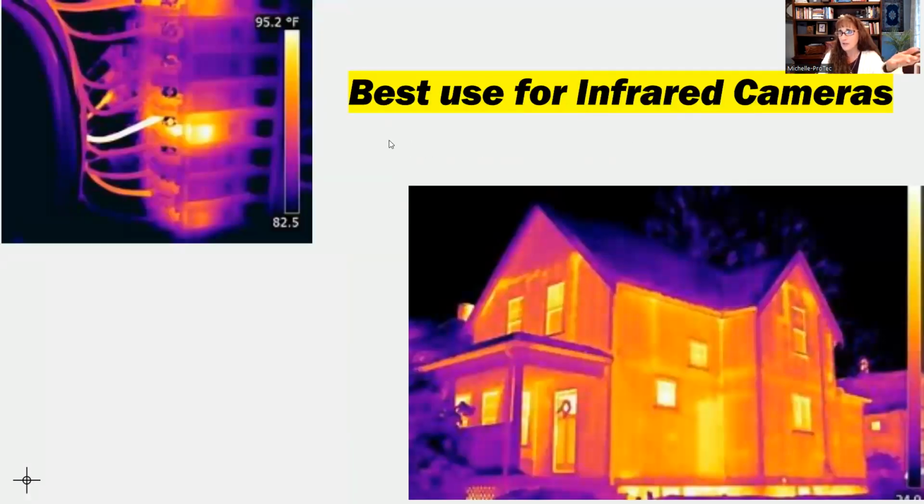So some other uses is here you can see we scanned an electrical panel and we found hot spots in the wiring.